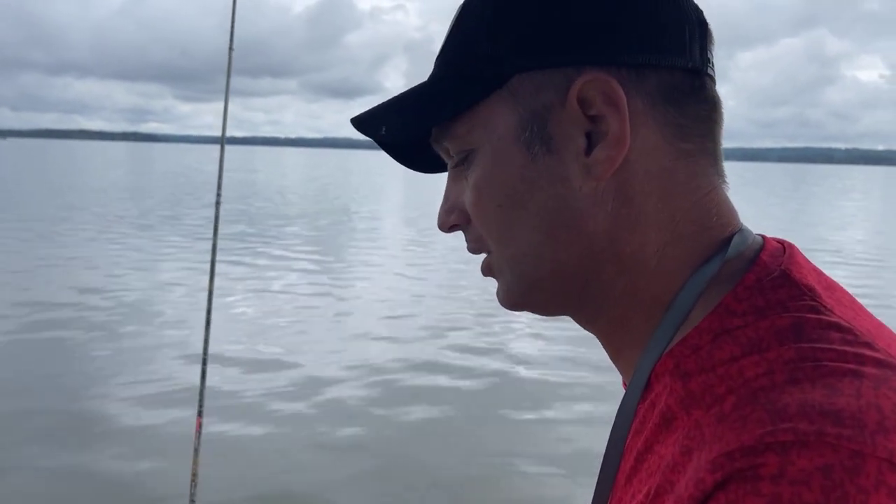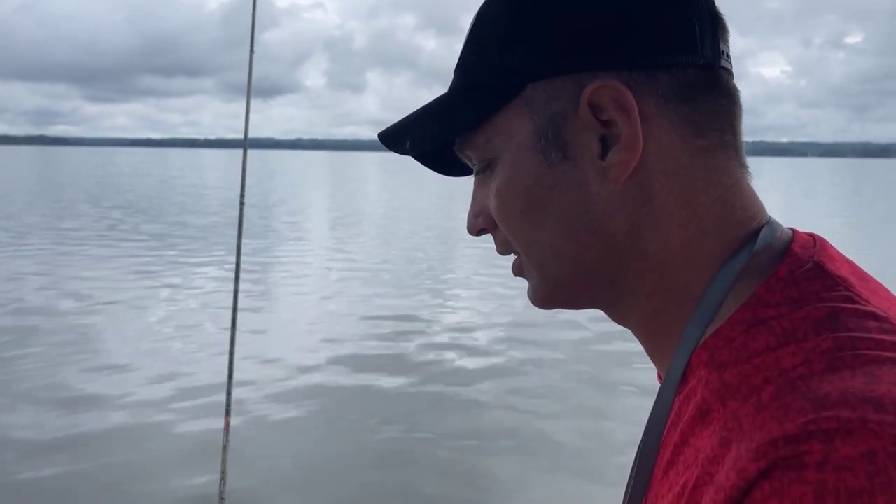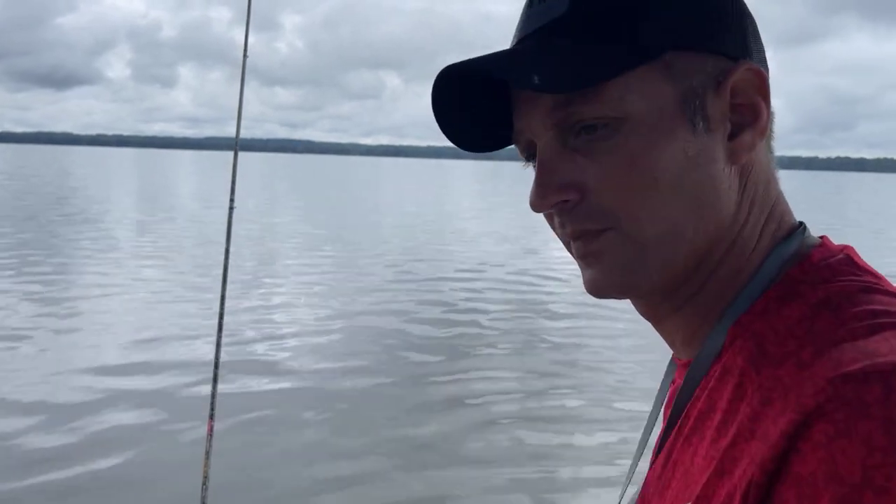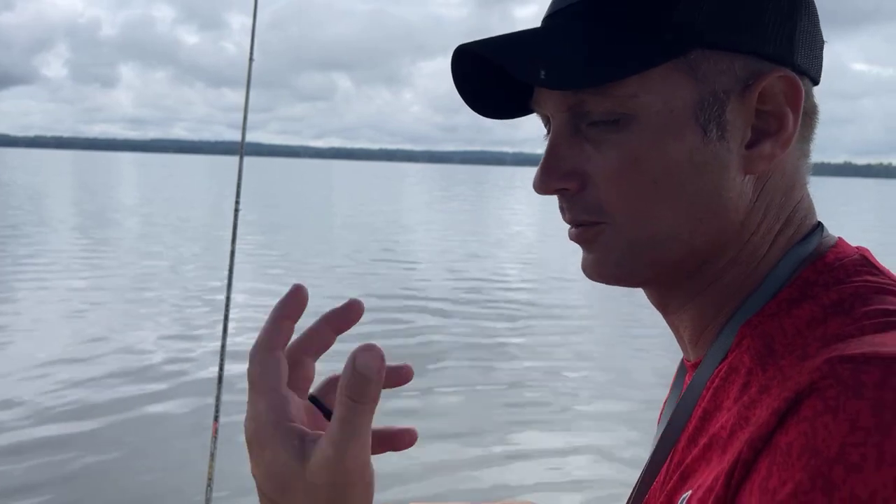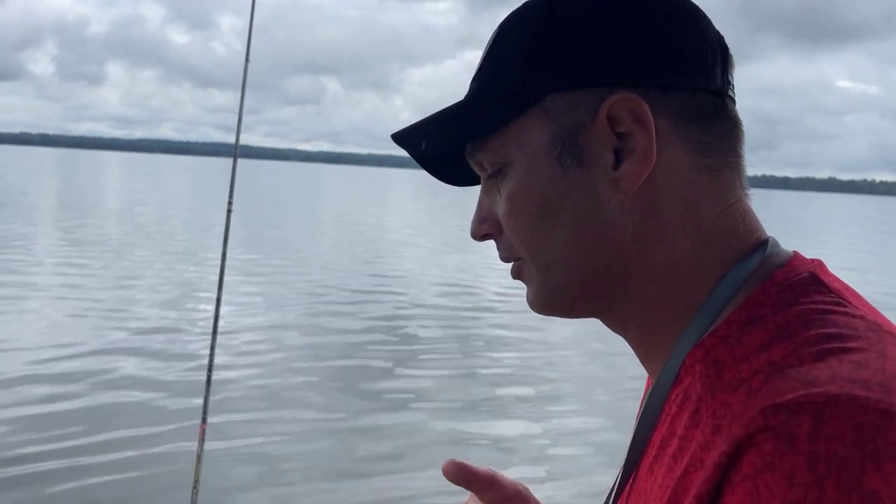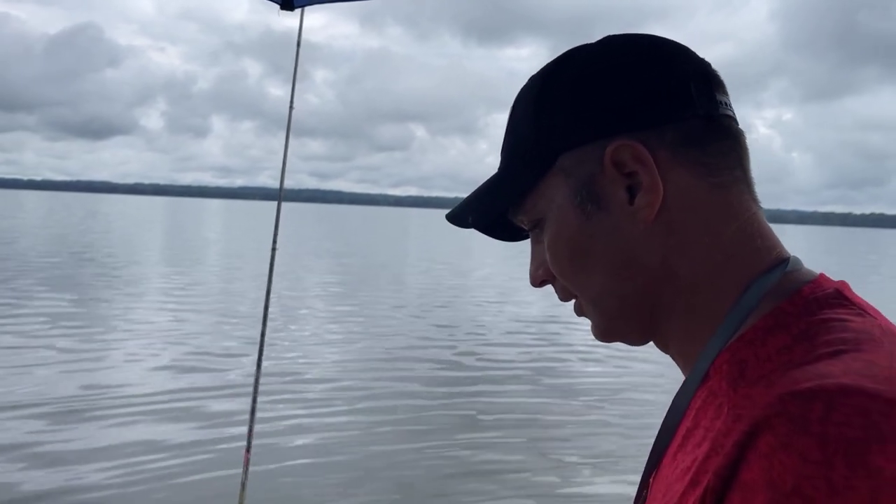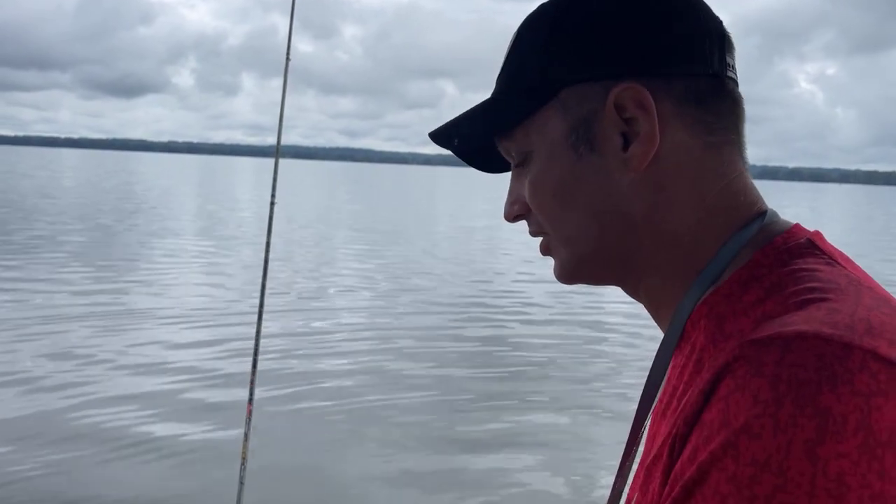I'm not big on the niblets. I think the color does more for you than anything, and I think that's why niblets work. If they're hitting on a pink niblet, if you just put on a pink jig head, you're going to get just as many bites. Now, I'm not saying I don't believe scent works. I just think it has to be the right scent. Crappie don't eat garlic. They just don't.